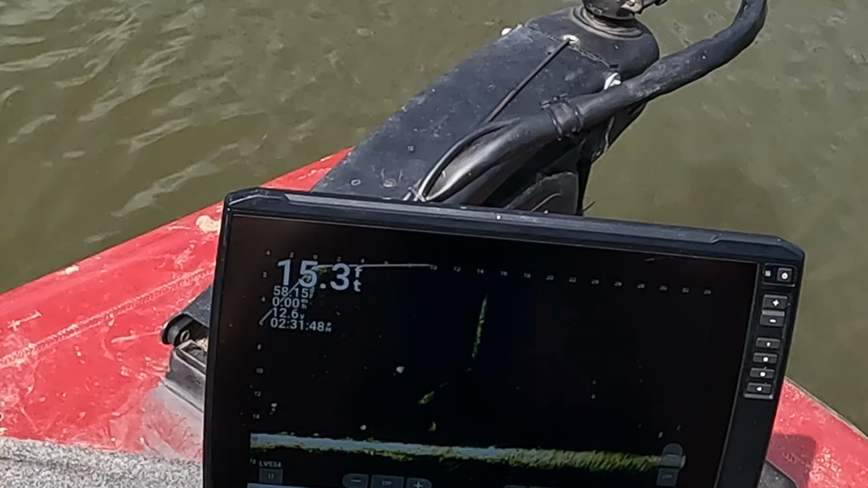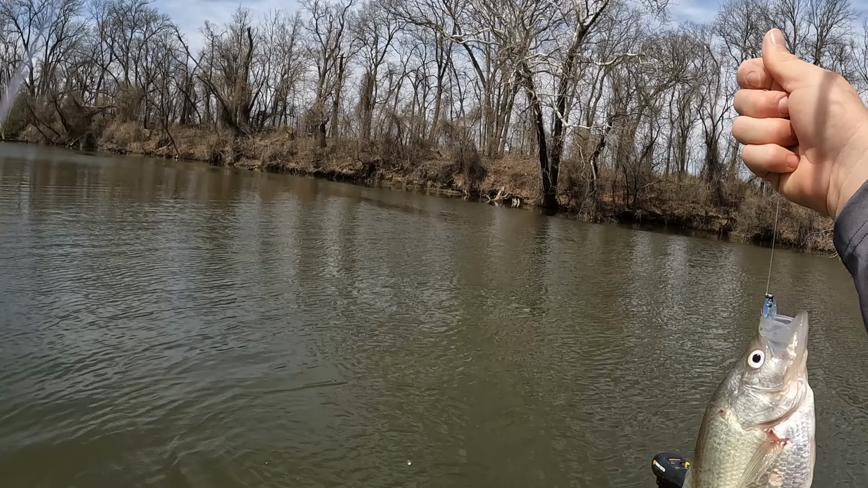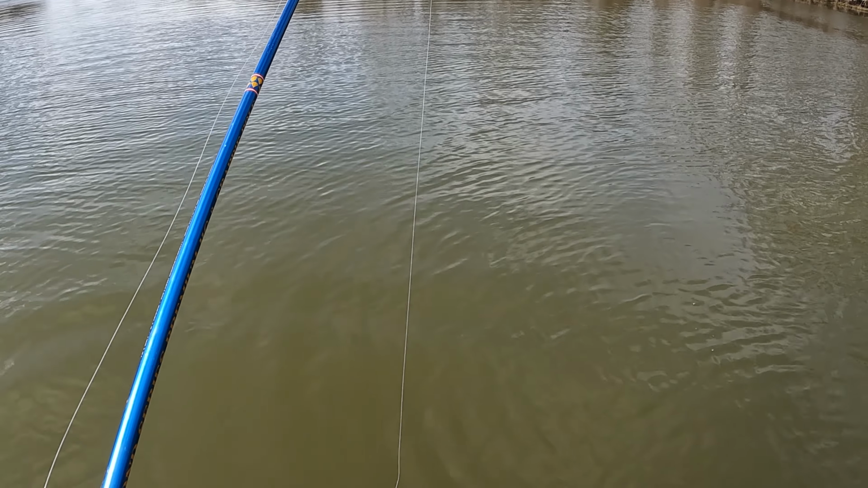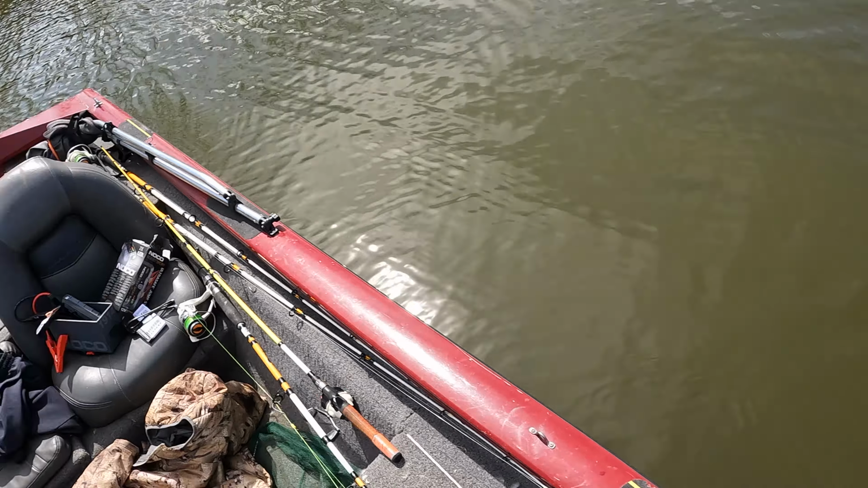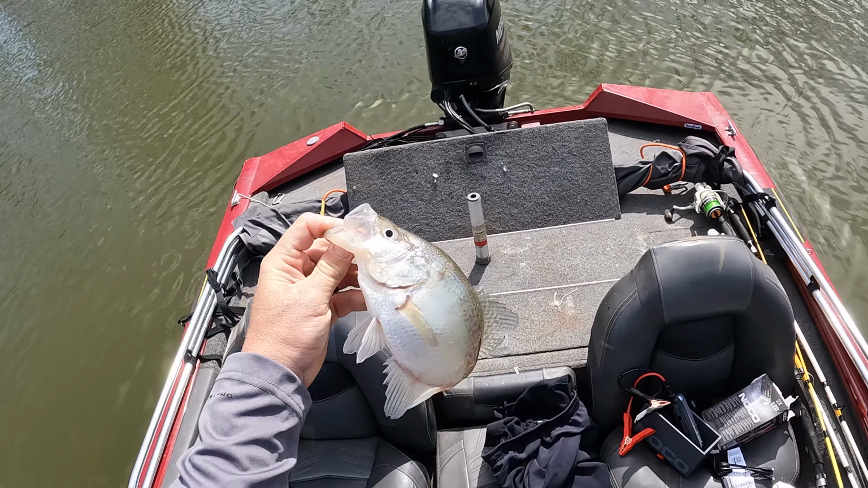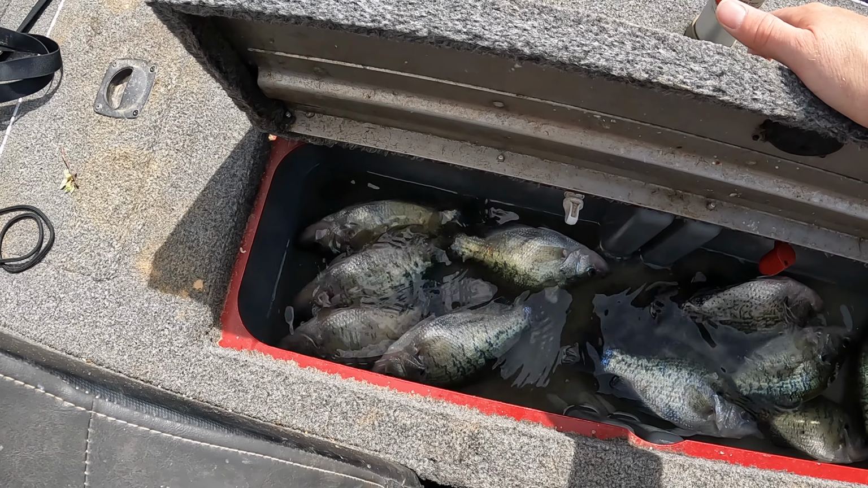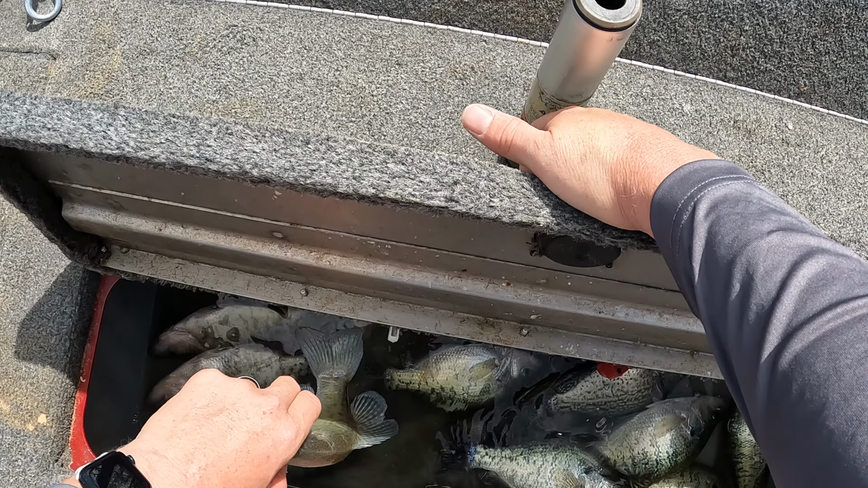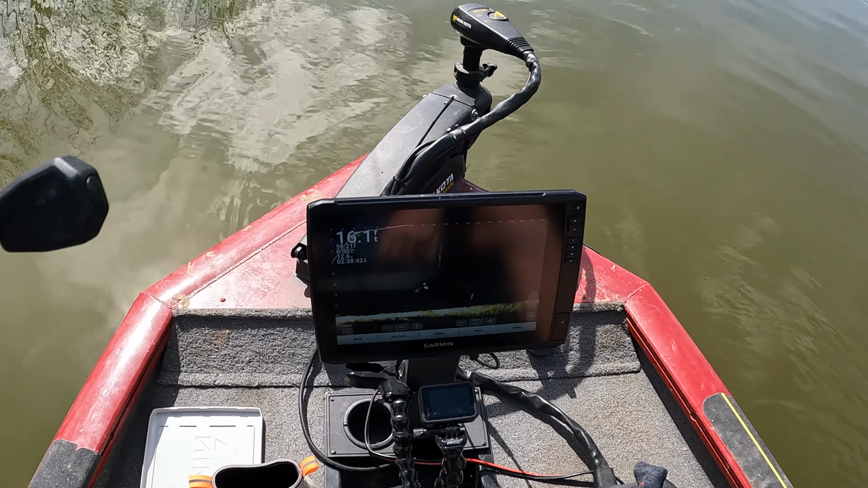Oh yeah, he bit it finally. What in the world? I just had to strike it. It's like they're not seeing it. And then when they do see it, they smack it. That's another good fish. It's crazy, I can't figure these things out today. I mean, I've caught them, but every one of them's been different, pretty much. Oh, don't go, no, don't do that. Oh yeah.